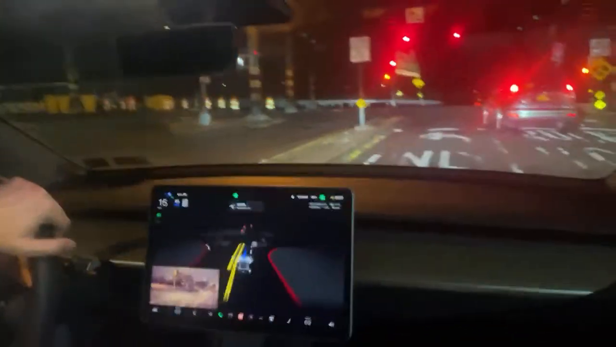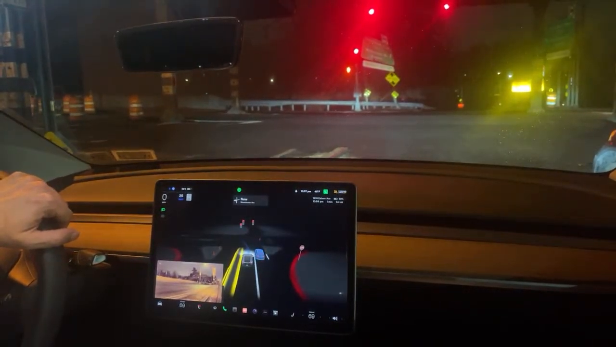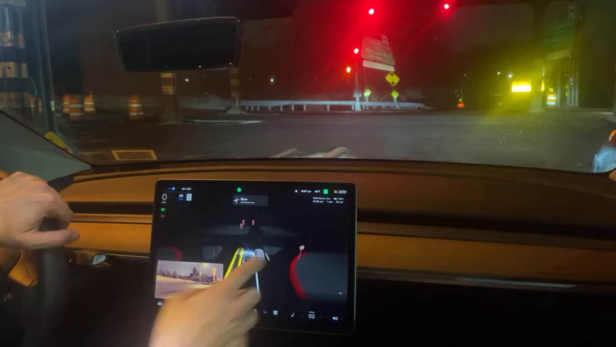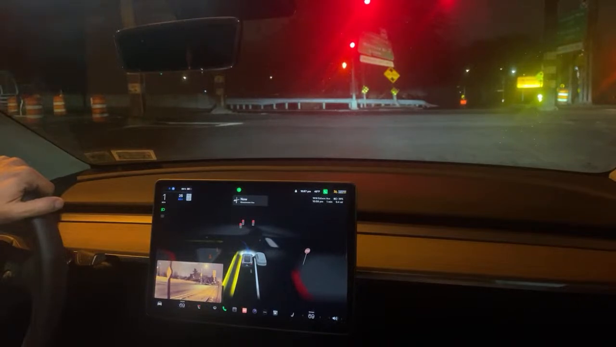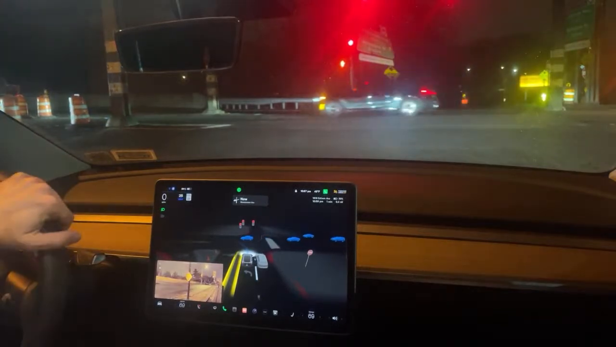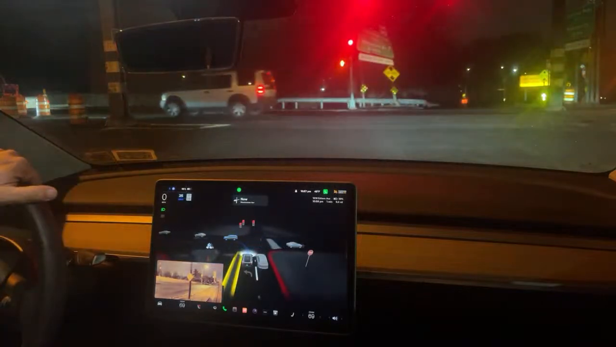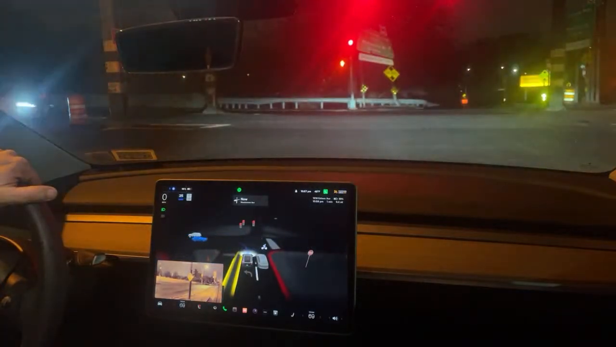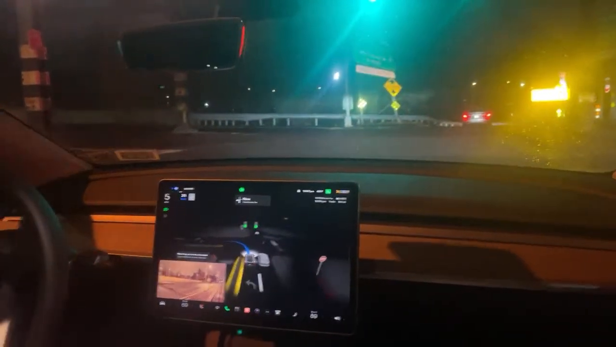You'll see as we come up to this red light over here. I'd never had that happen yet. Very interesting. So now we're at a red light, and there's a stop sign all the way over there, which there actually is this time. And it seems to understand that it's a stop sign. Now, why is the car acting like it is thinking about making this turn on a red? It shouldn't. We've got to hit the brake again? Very interesting. Huh. All right, well, we're going to turn.